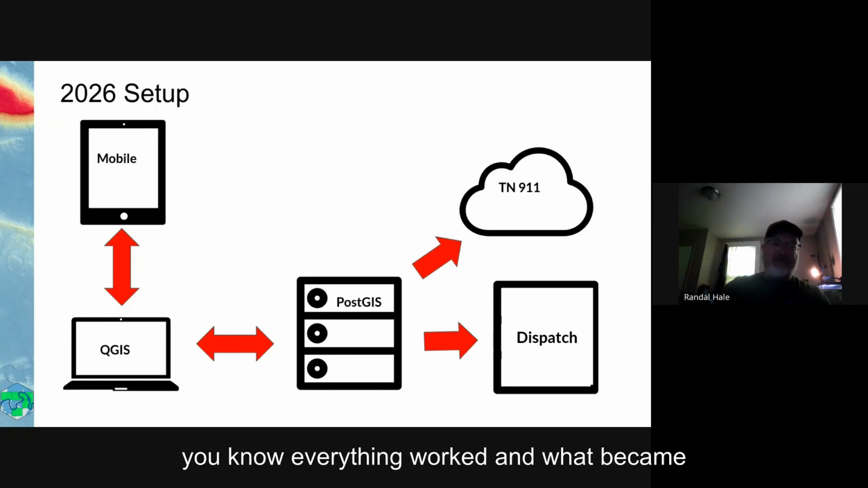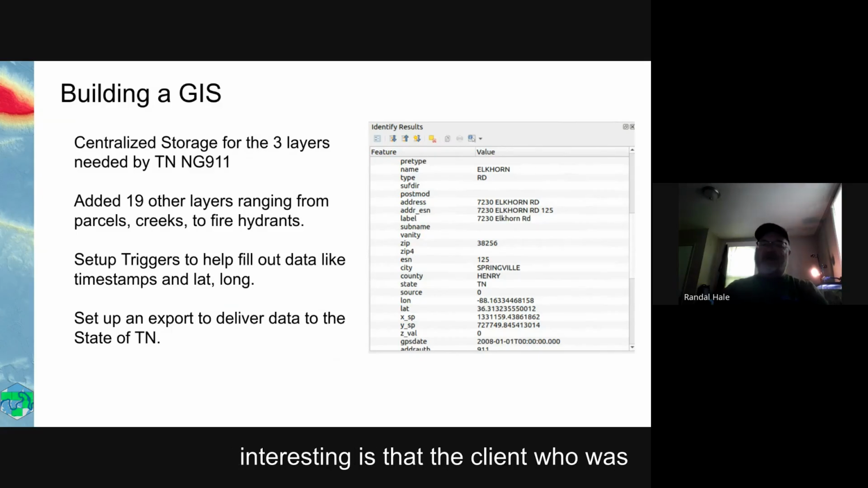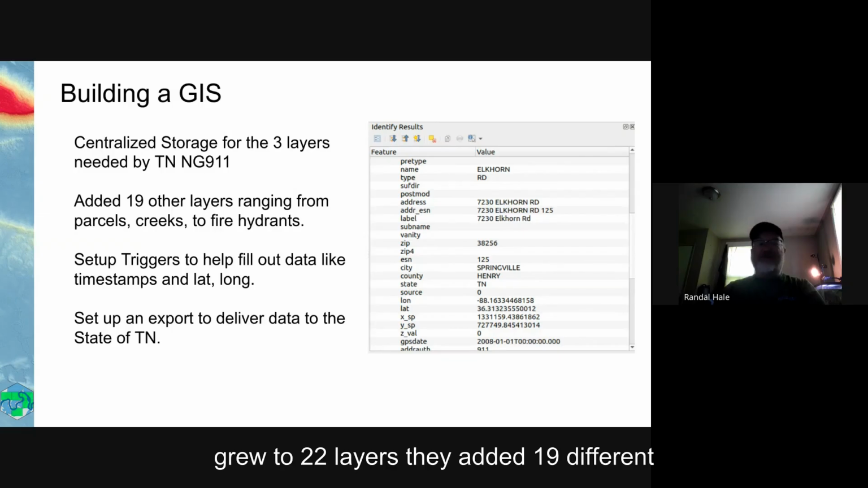Everything worked. And what became interesting is that the client, who was really not super comfortable with the switch, like they wanted to switch, but once we got everything in place, it just kind of clicked and started working. And they were expecting a lot more pain, I think, at the end of the day. And so the 3 layers grew to 22 layers. They added 19 different layers.